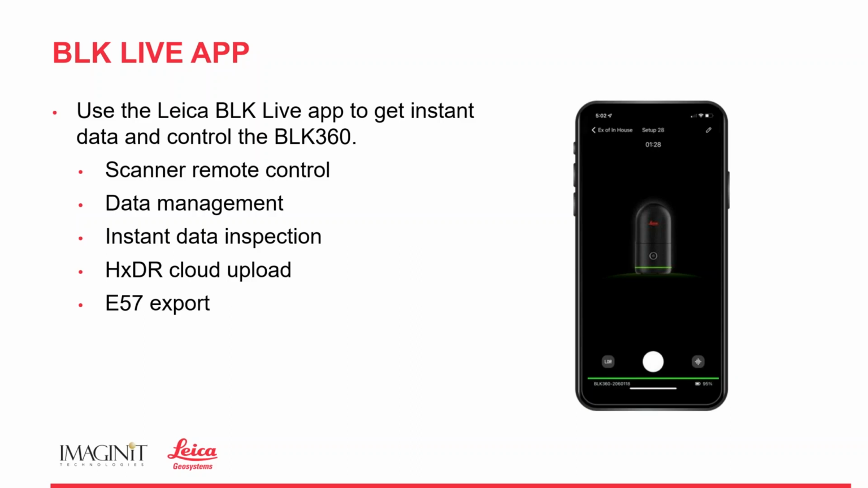Okay, we can look at the data on the scanner and we can upload it to Reality Cloud Studio, which is the HXDR cloud upload. If you want to pass this data on to someone else, you can go with an E57 export. Very simple operation with the BLK Live app.